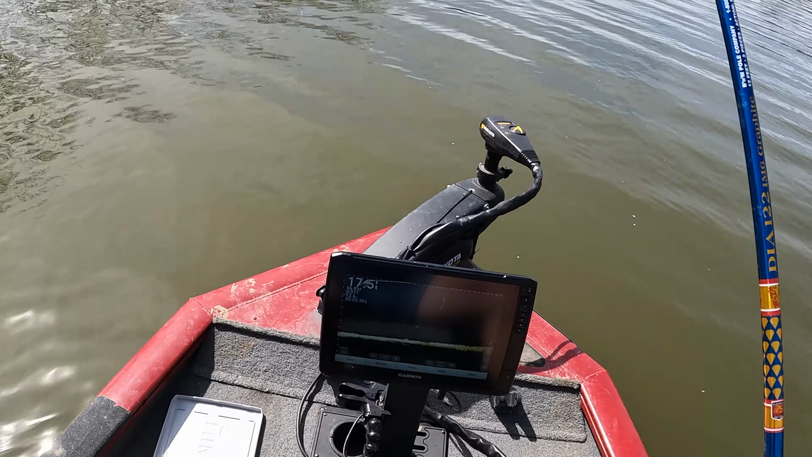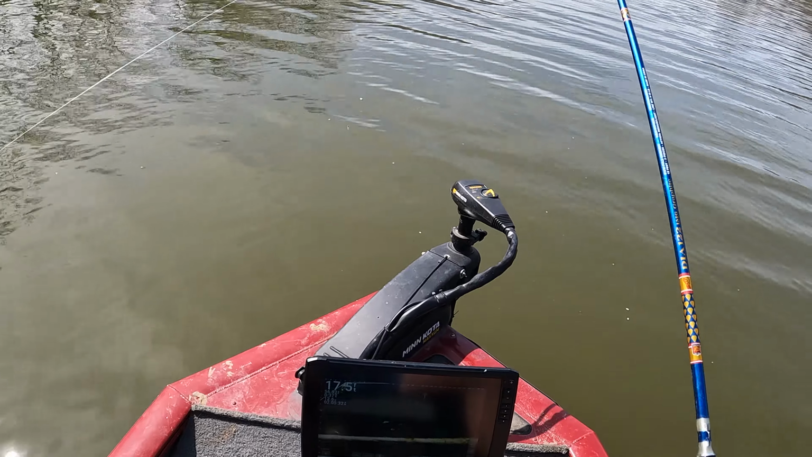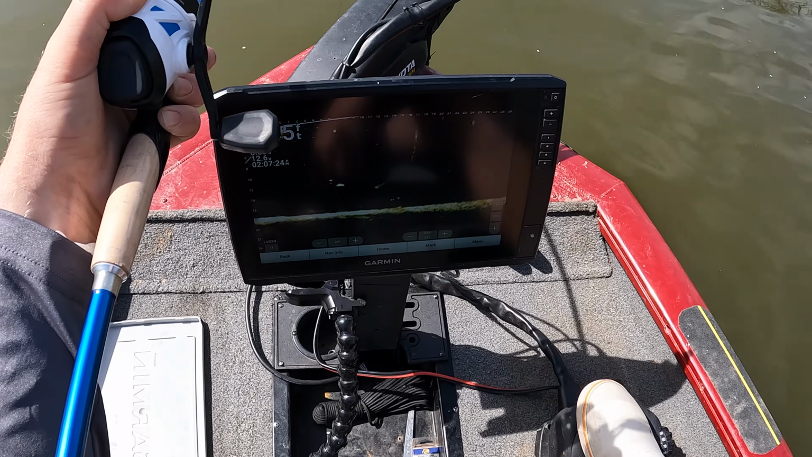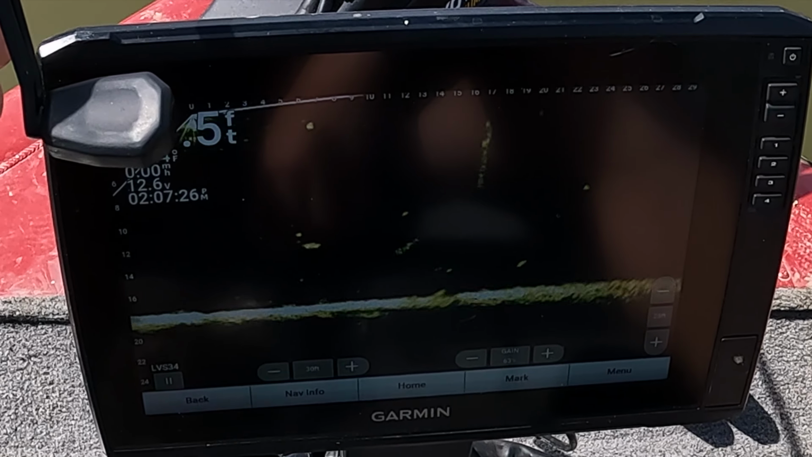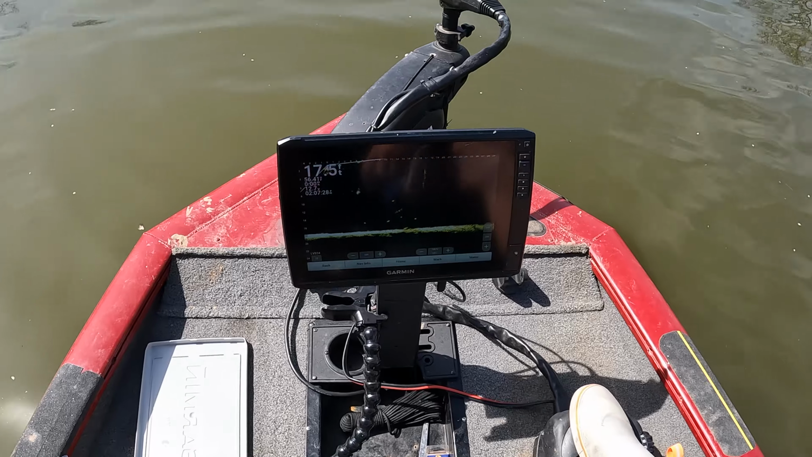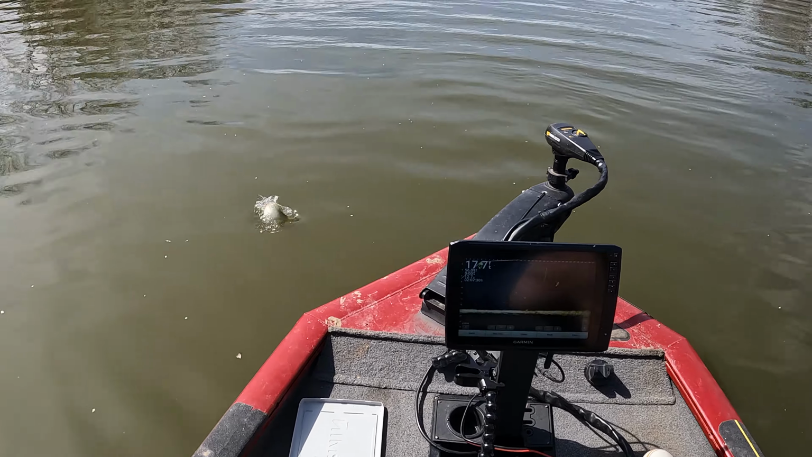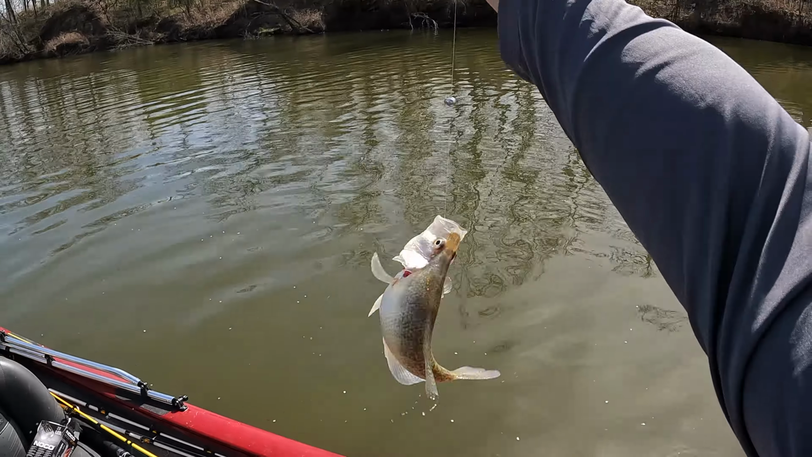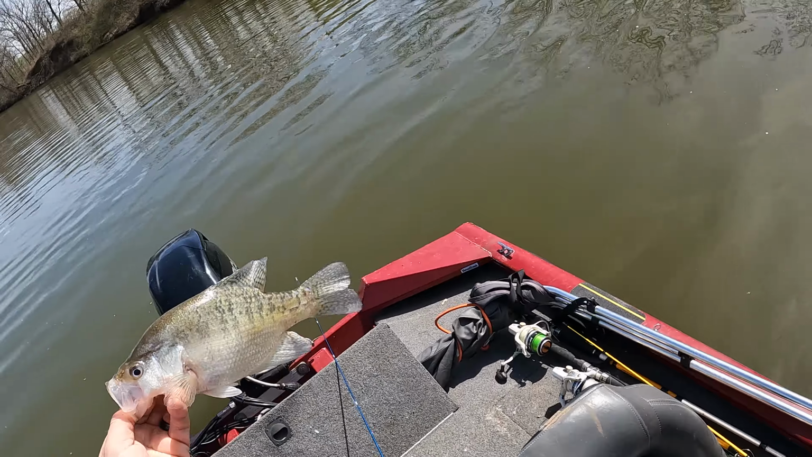All right, here we go. Got me a couple good ones located right here. Hopefully I can get it. Go get it, go get it. Oh yeah. Nice fish, very nice fish. Yes sir. Another nice fish.